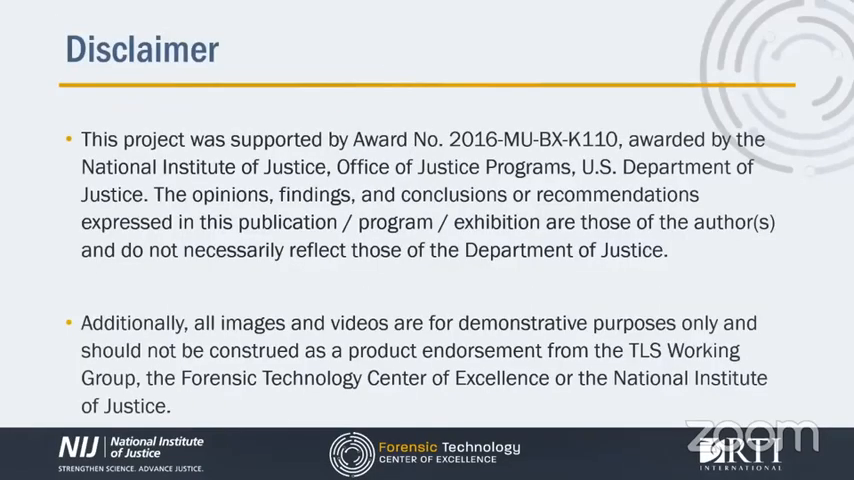As we all know by now, we can't do a presentation like this without disclaimers, so please take a moment to read through this disclaimer. The only information that I'd like to add is that while all the members of the TLS working group have different scanners and software that we use currently and that we're familiar with, we really did strive to come together in a vendor-agnostic way to provide and produce information and guidelines that will work for you, no matter the particular brand of scanner or software you're using today.